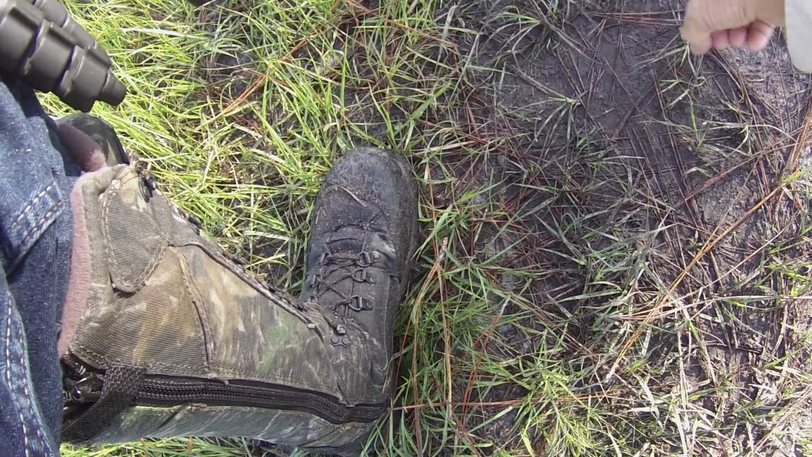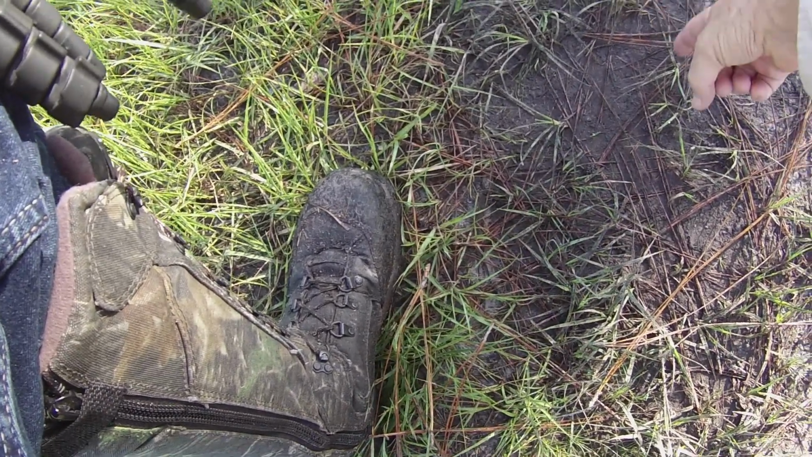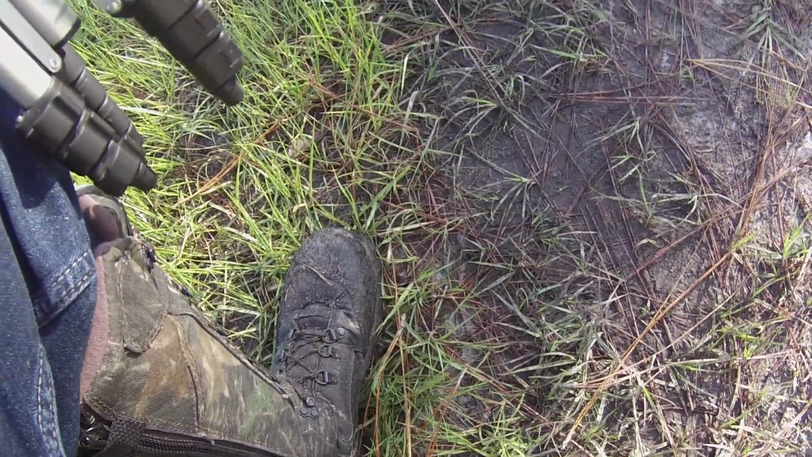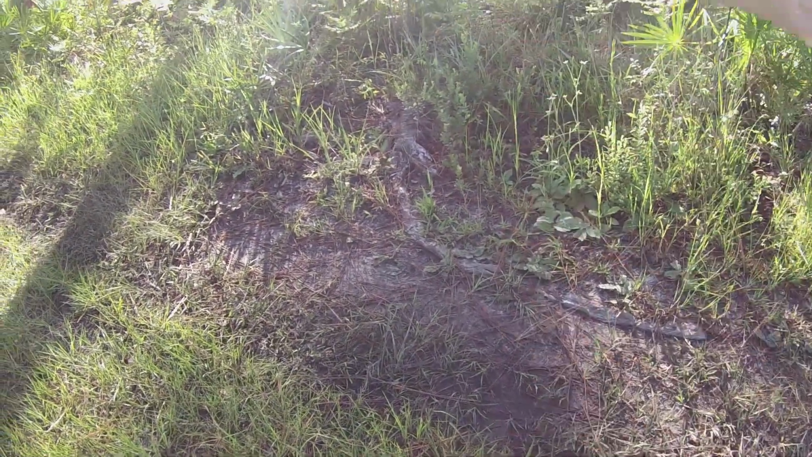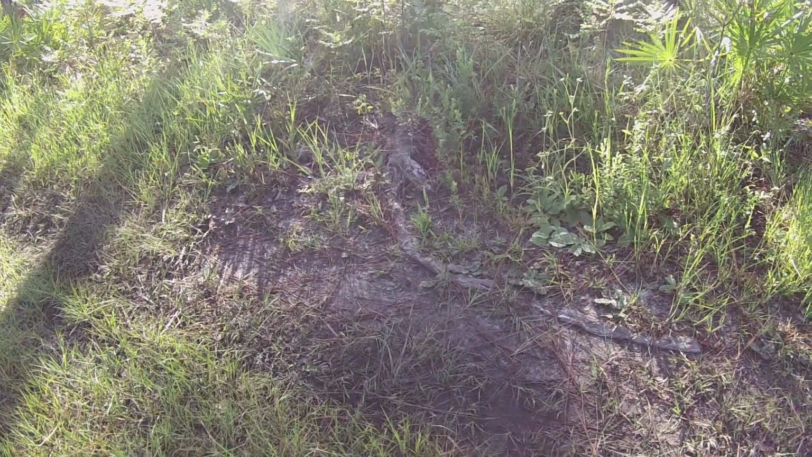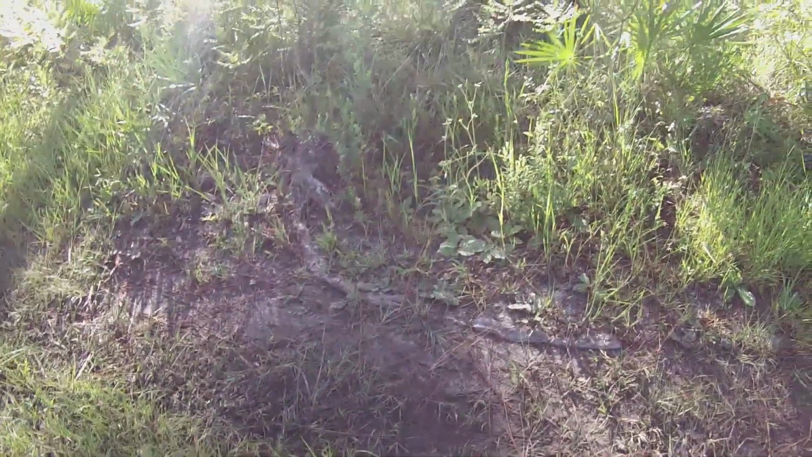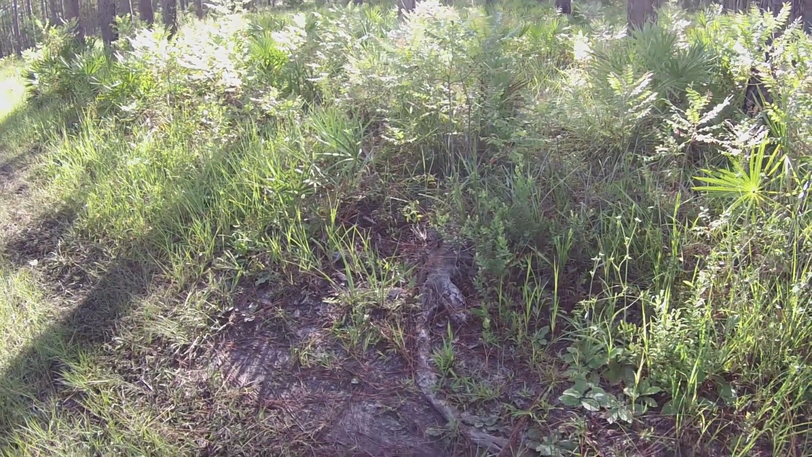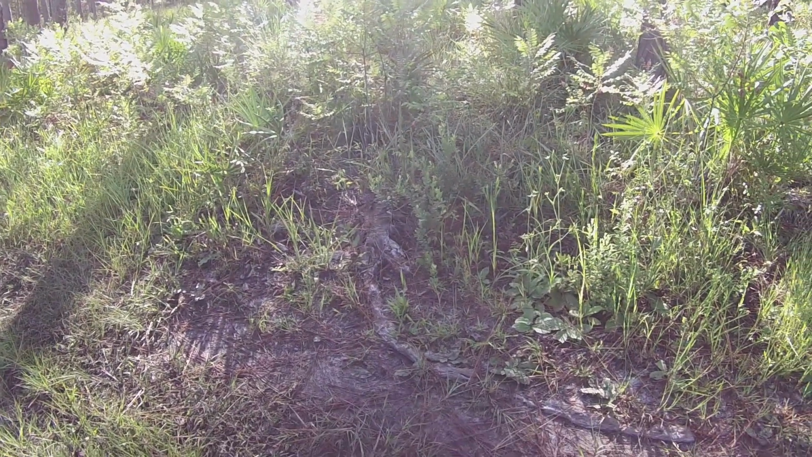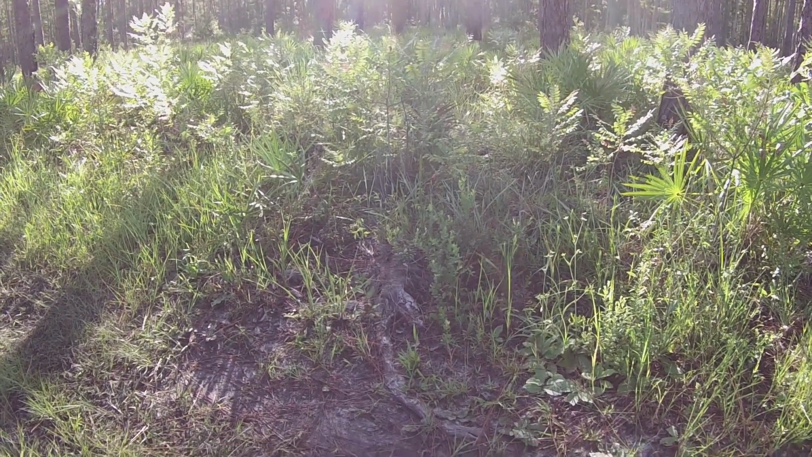This is a nice flattened out area. There's no tread marks from a shoe or a boot, but the toes are not definite either. And then another thing too, the way it's going, it's facing the woods there. And it looks like there's an animal trail right here in front of it. So if that is a Bigfoot Sasquatch footprint, it would have been going in that trail right there and going into that swamp.